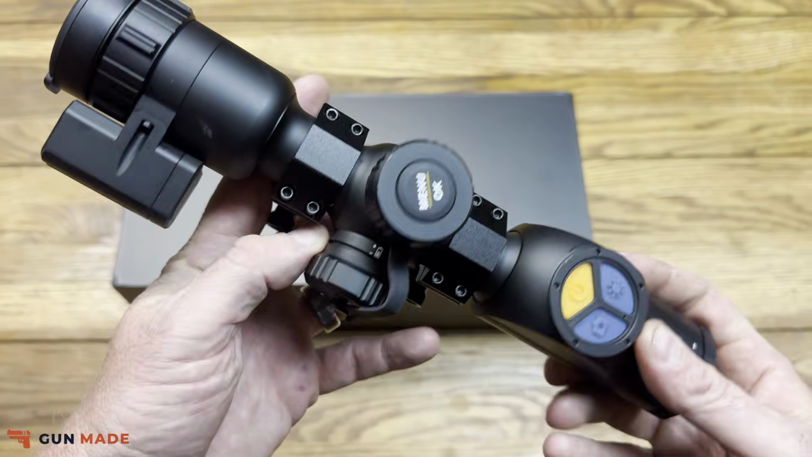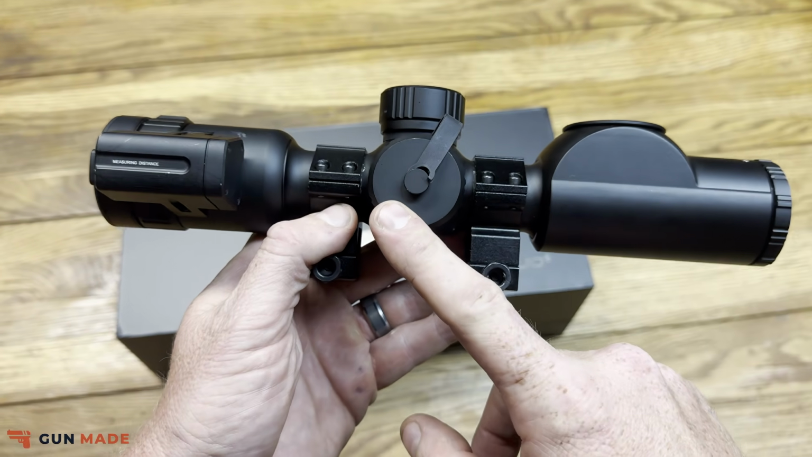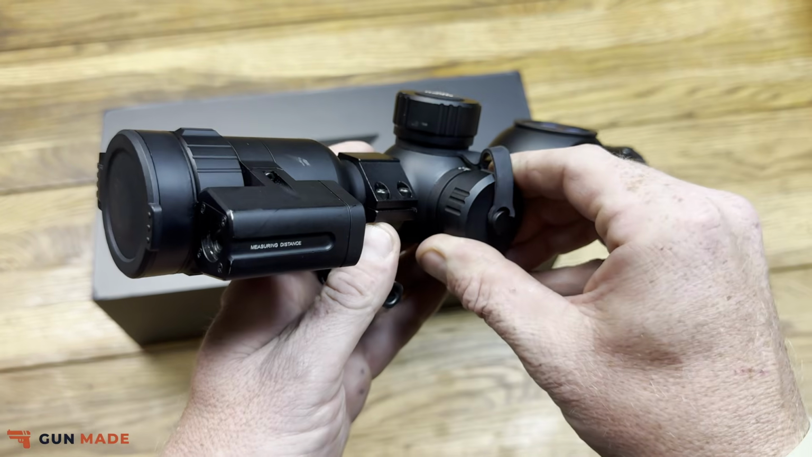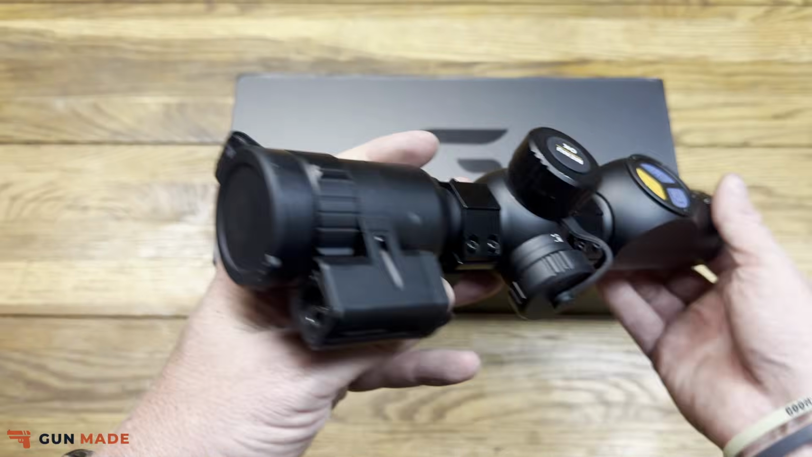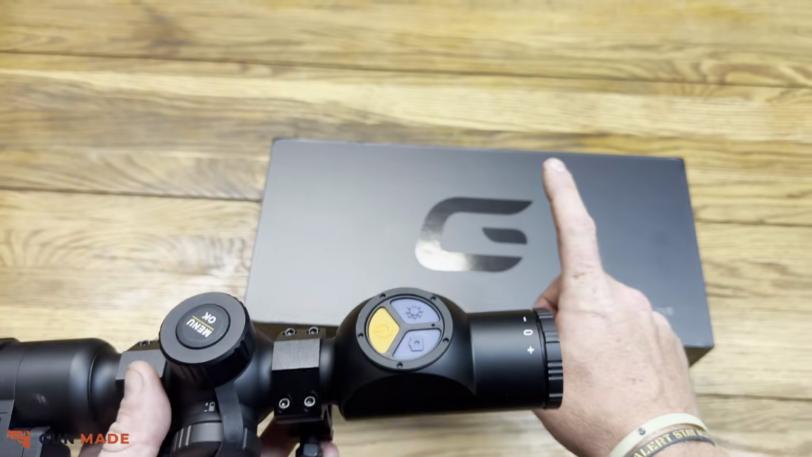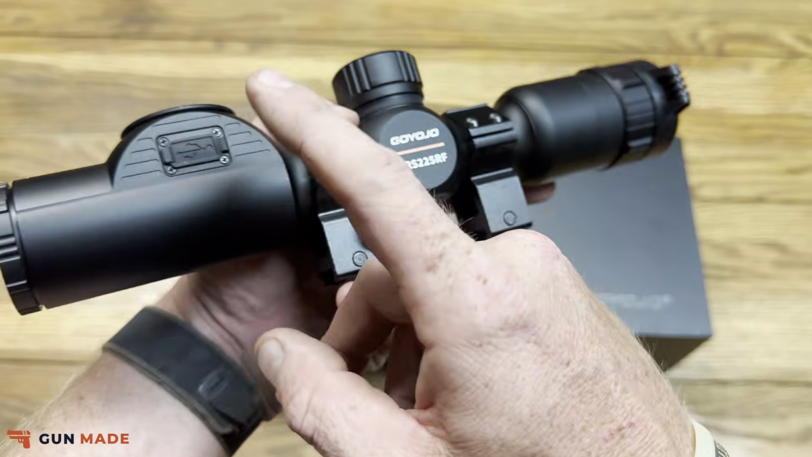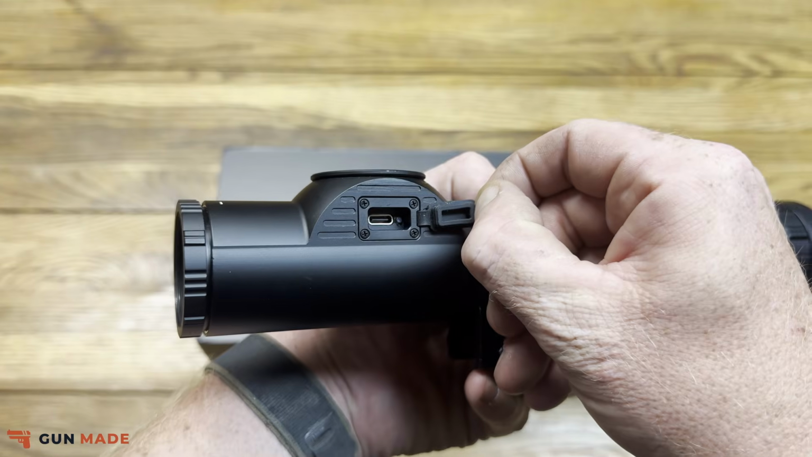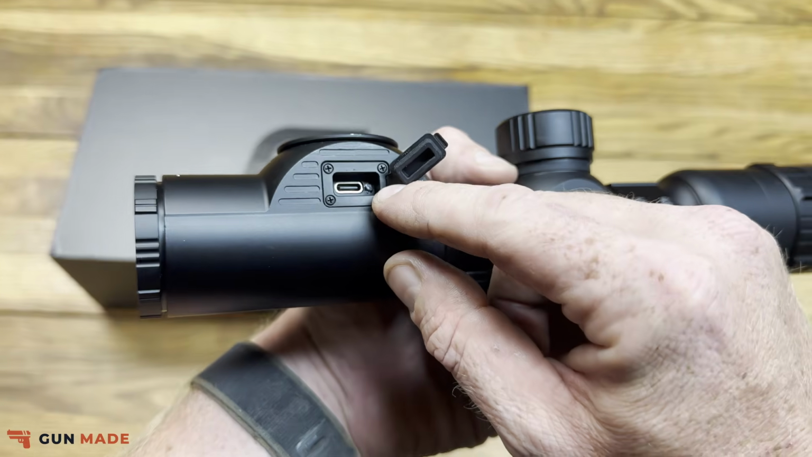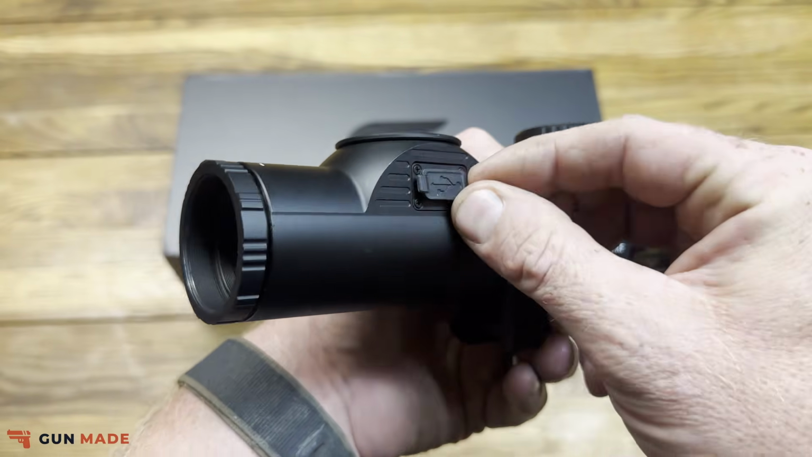on this particular scope. You have a built-in 18650 battery, as well as a CR123 that is removable. Nice little front cover here. And inside the box, guys, it came with a battery charger for the CR123, a USB charger for your internal 18650 battery, and this also has an indicator here.